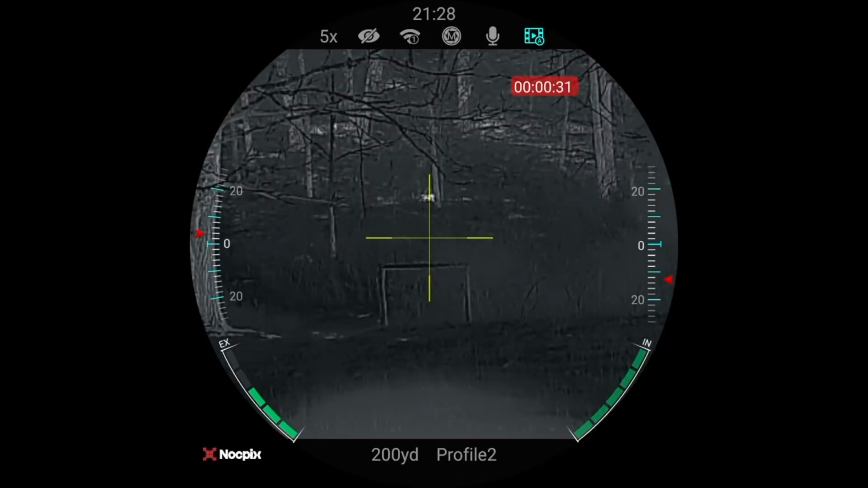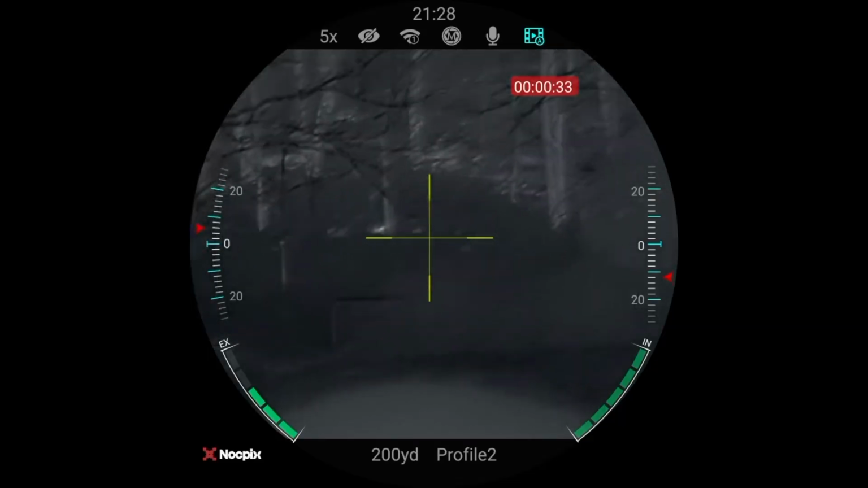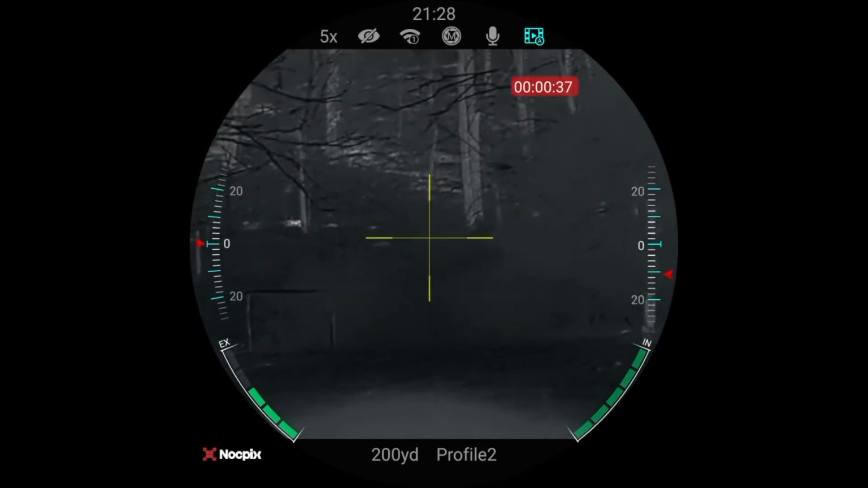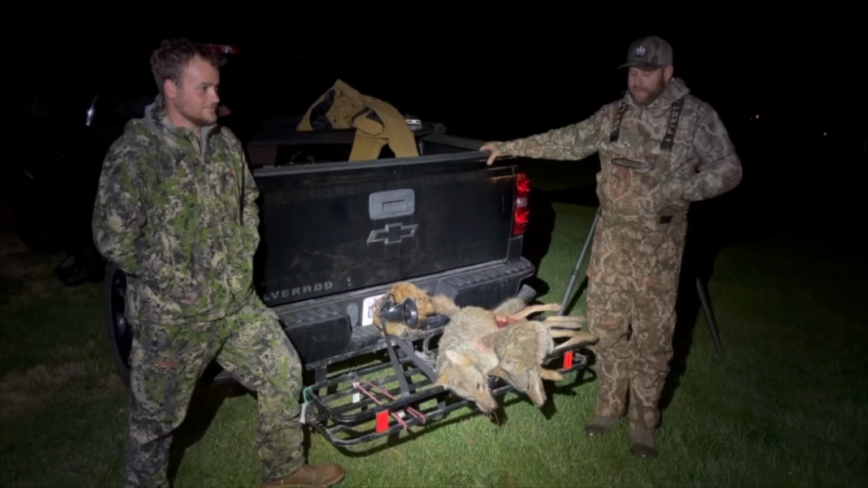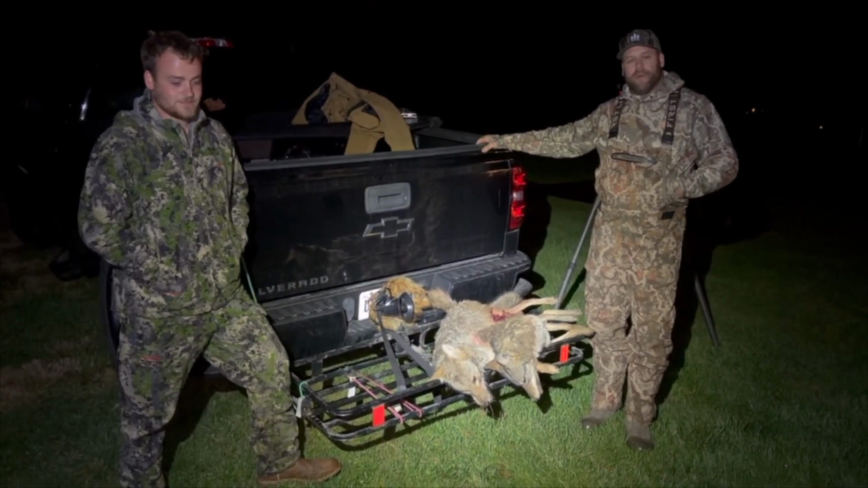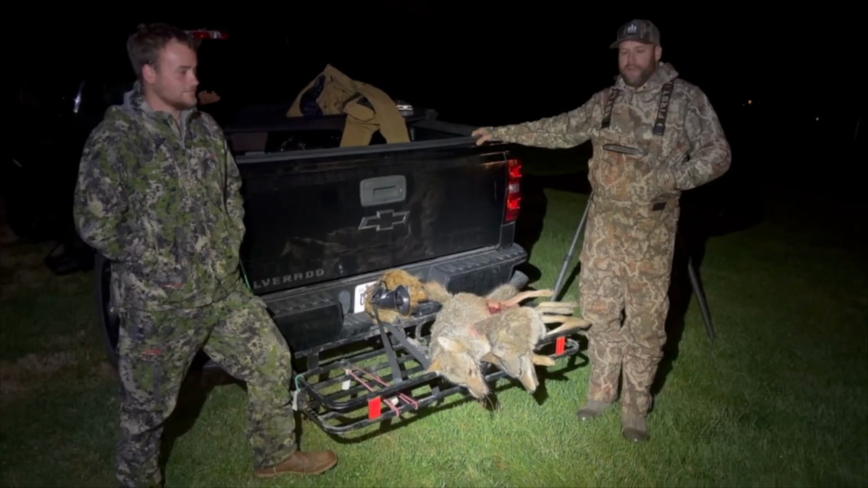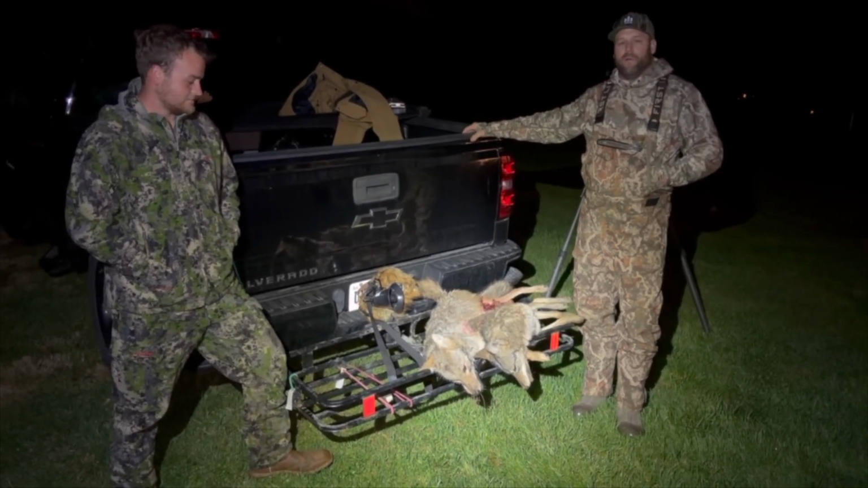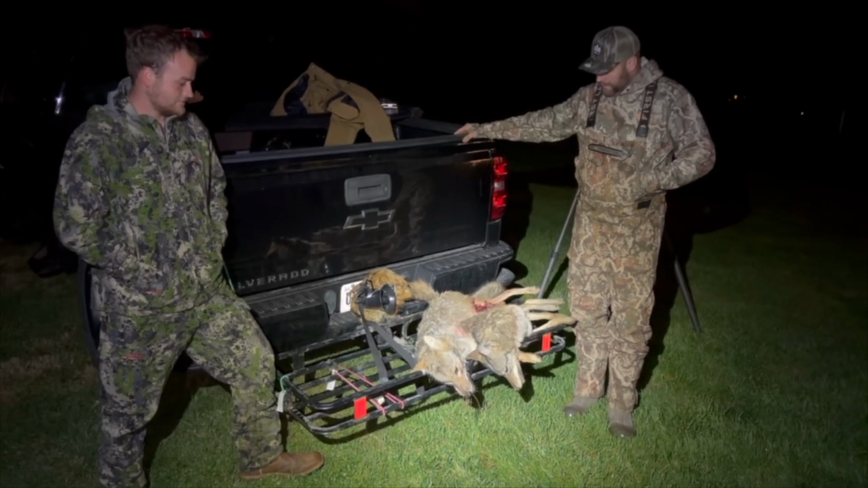We're about to leave again. I just happened to be looking for a coyote to shoot. I seen it running. Dude never fails. We let off an invitation howl, and it wasn't but about 30 seconds. We had multiple groups light up. Within 2 or 3 minutes, we were seeing coyotes.